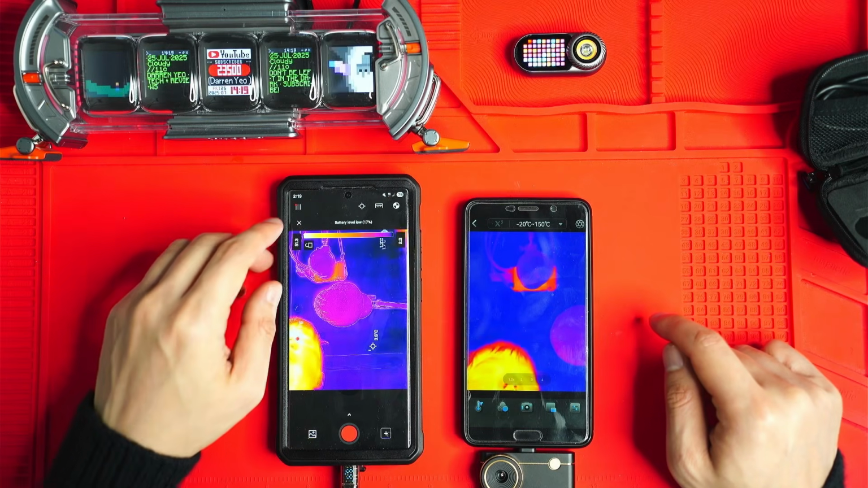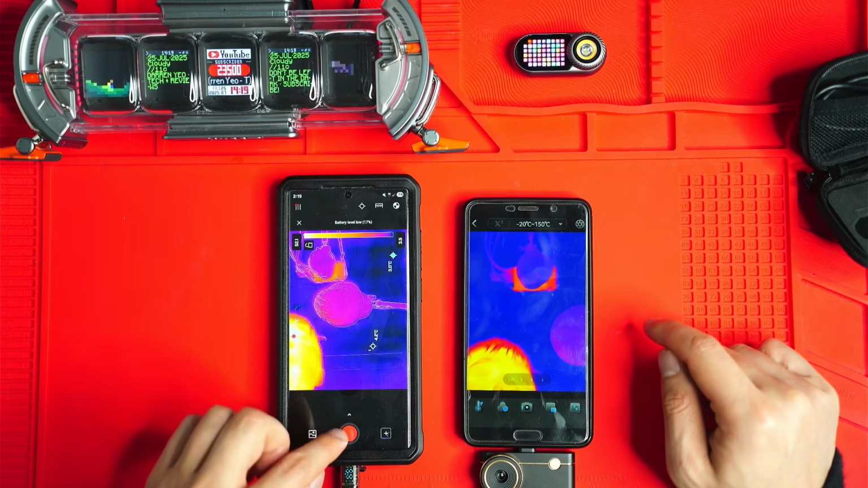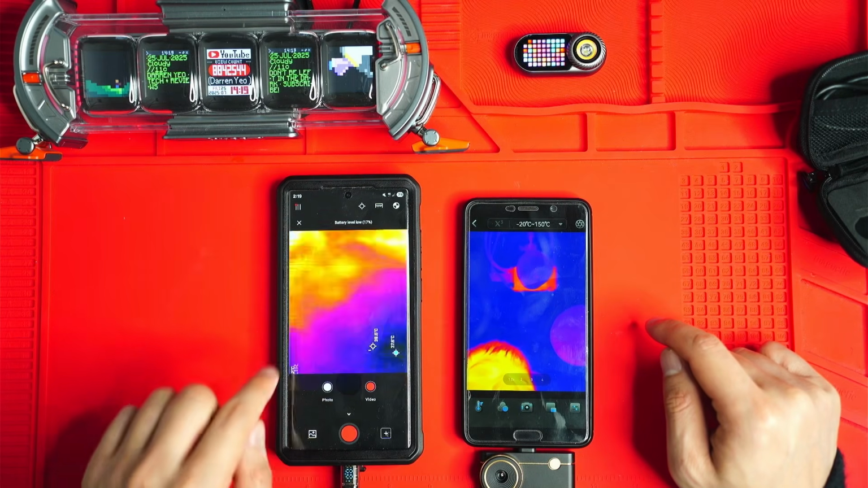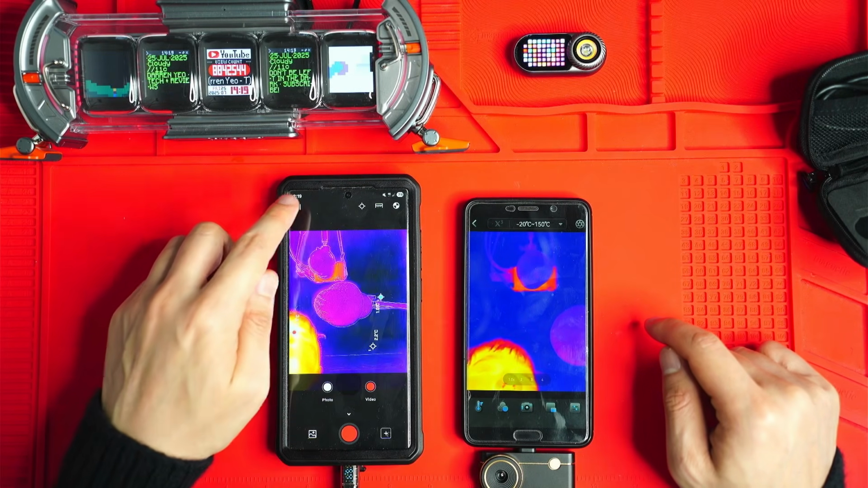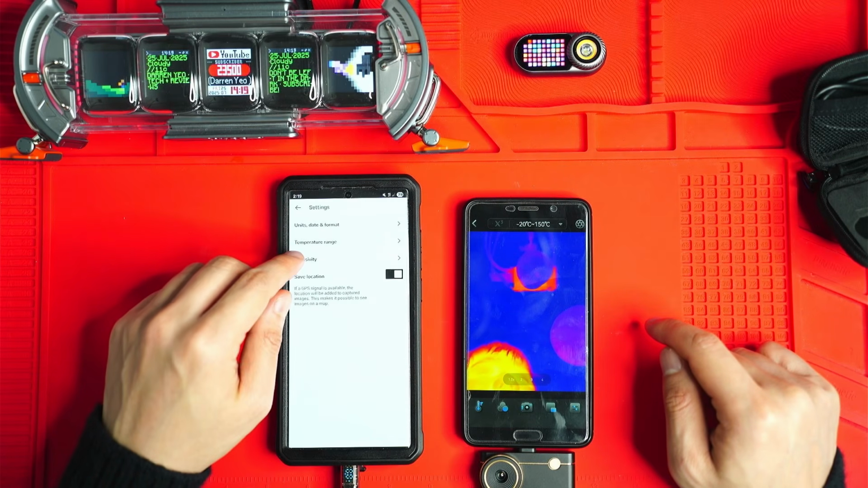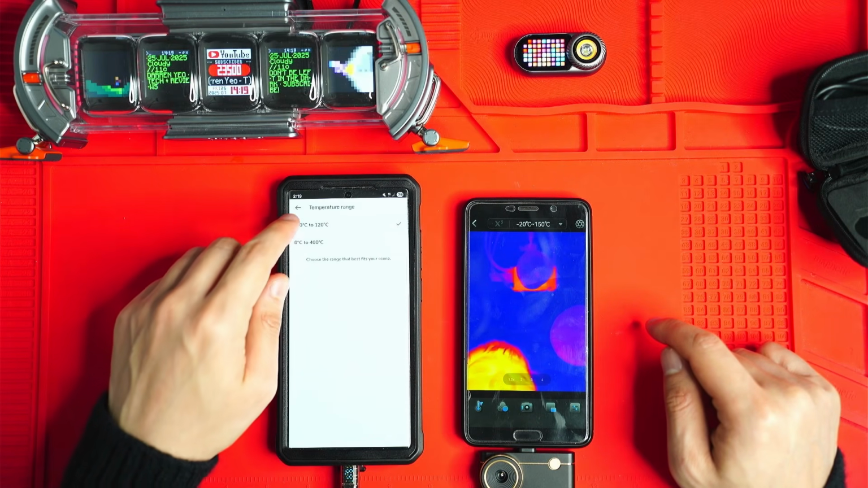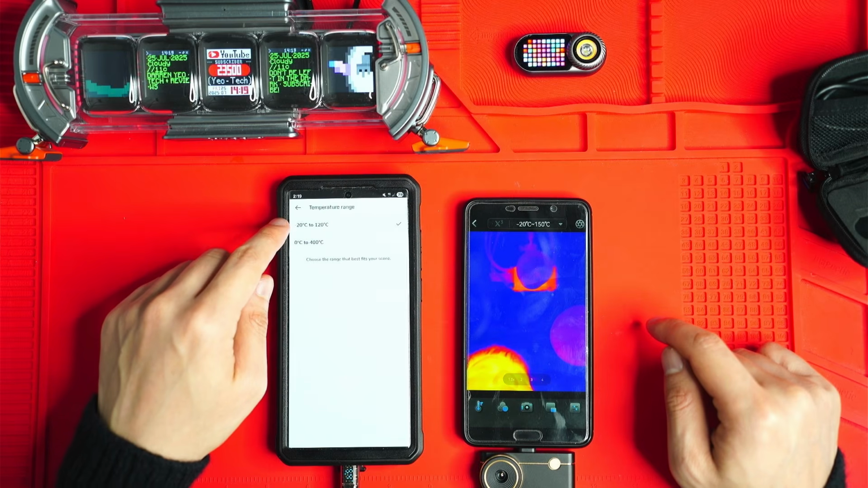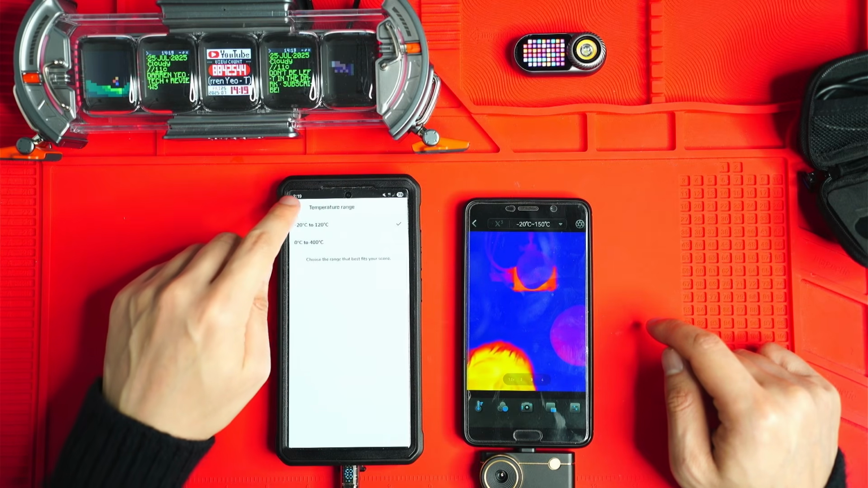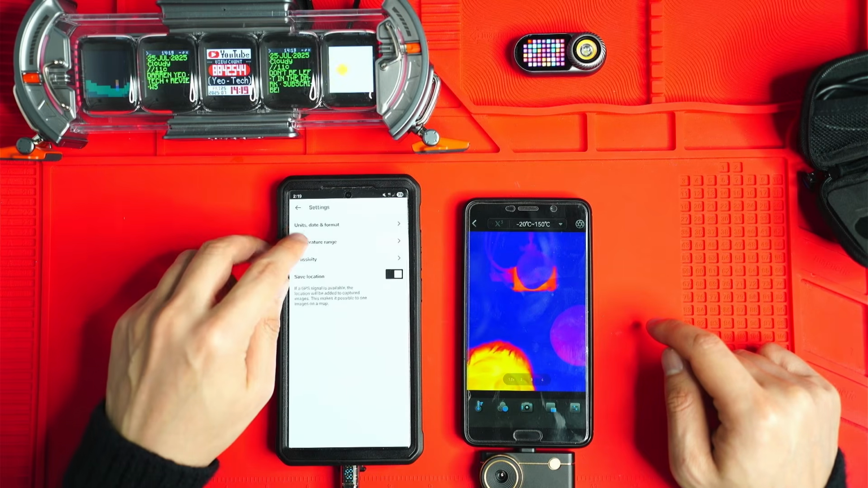Okay, so that's pretty much it. You can also take videos. So if you go here, you can take a photo, you can take videos, record. Now if we go back into the app, this is what I wanted to show you before in the settings. You can set basically temperature range. So if you're looking at measuring lower temperature objects or high temperature objects, you need to set this here to get a more accurate reading.